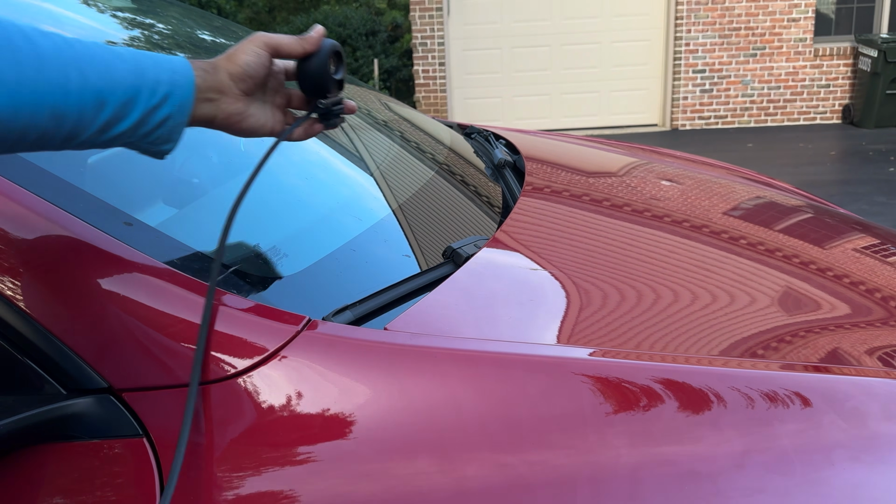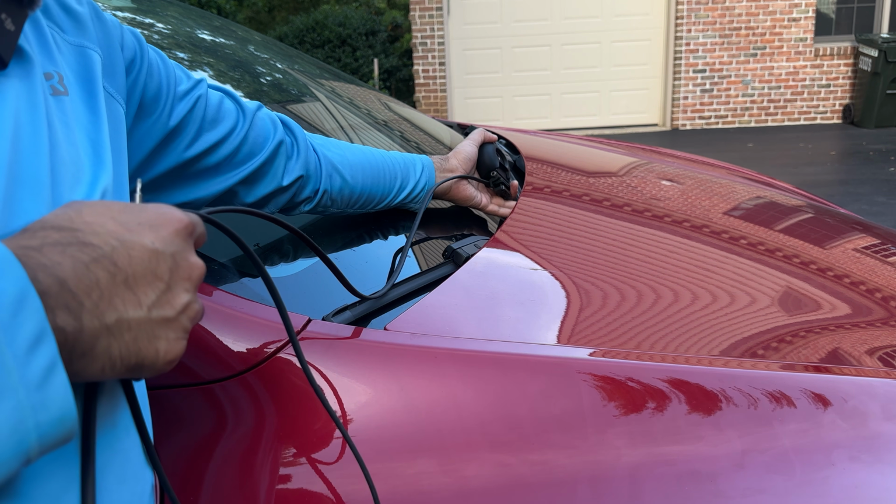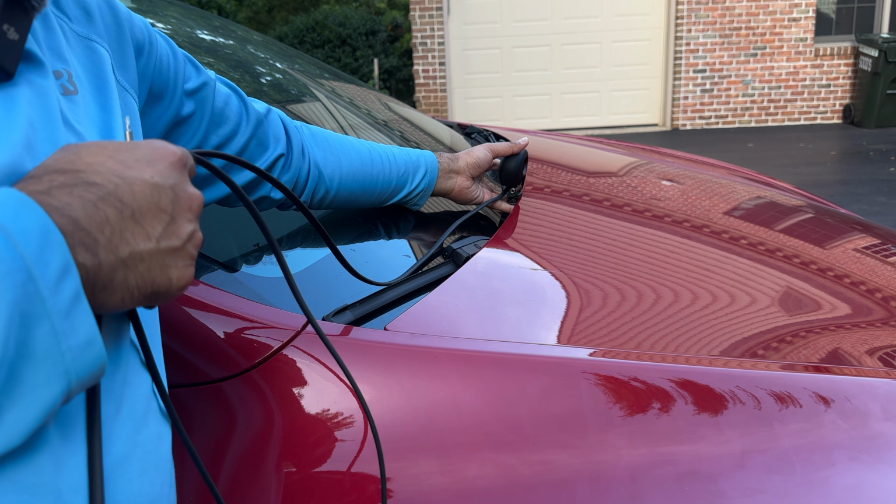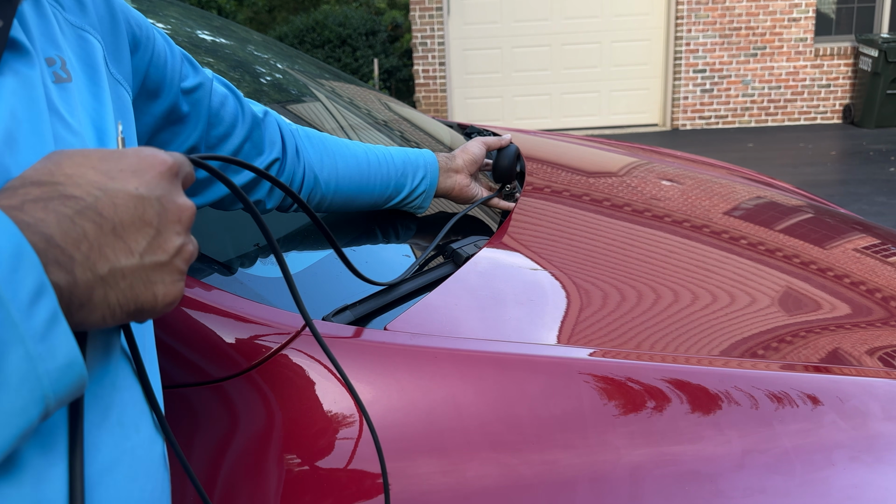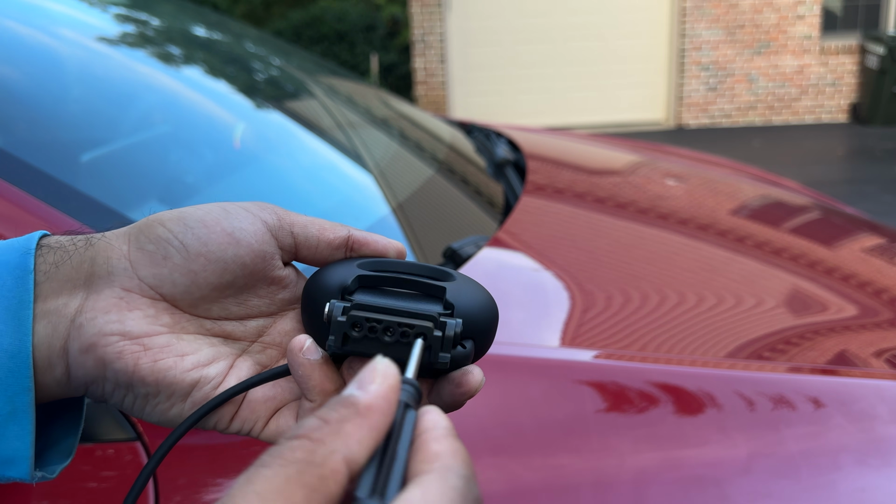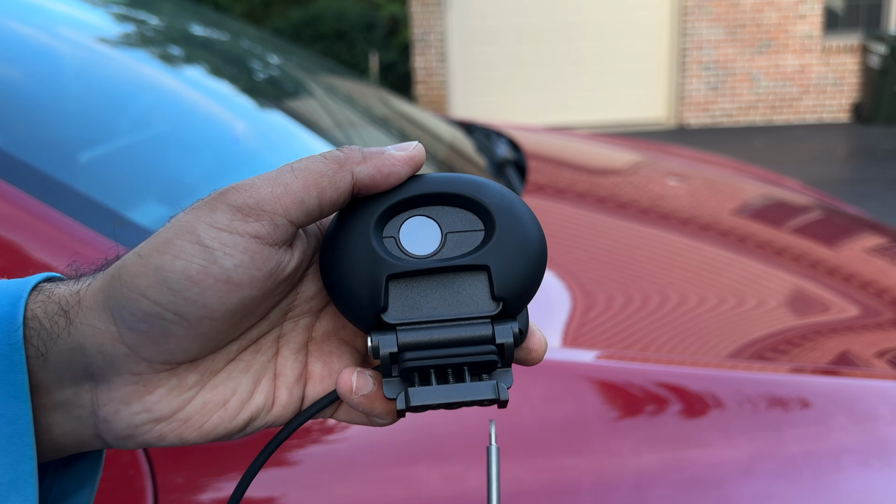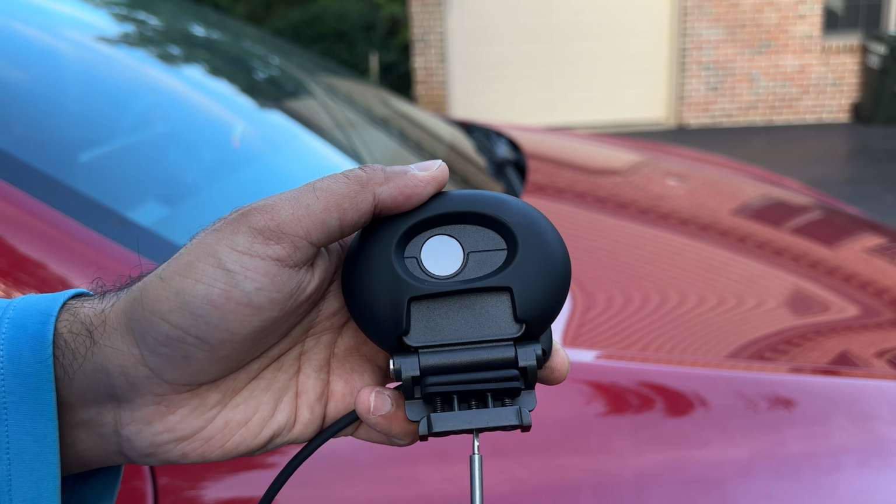The camera itself is supposed to be installed somewhere here without affecting the wiper movement. It barely has any mounting bracket, so it shouldn't affect anything. But just in case, you want to be careful, it needs to be installed somewhere there. Now, how this works is they send you a screwdriver for this matching screw, and you just unscrew this portion, loosen it just enough so that you can bring that top bracket down.